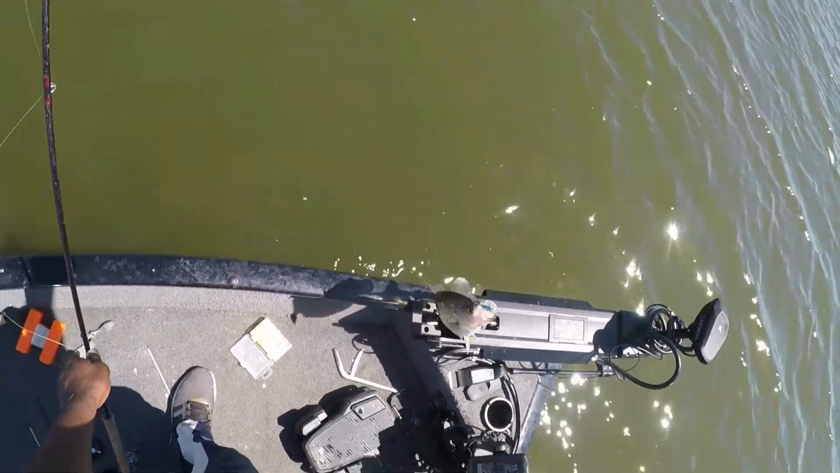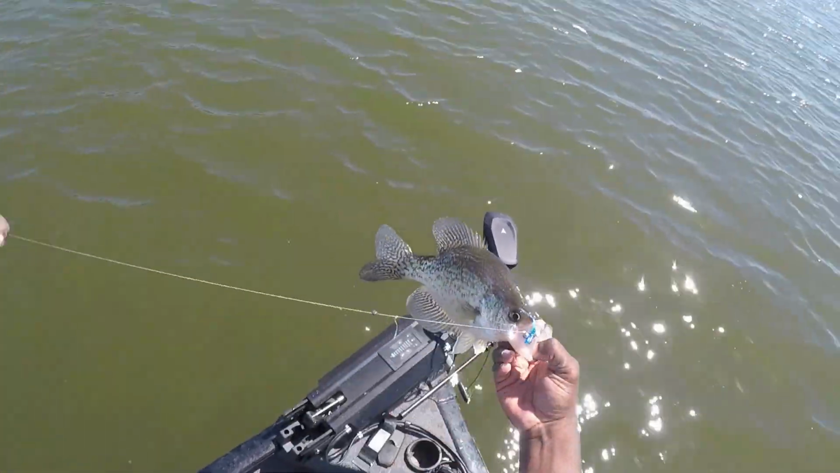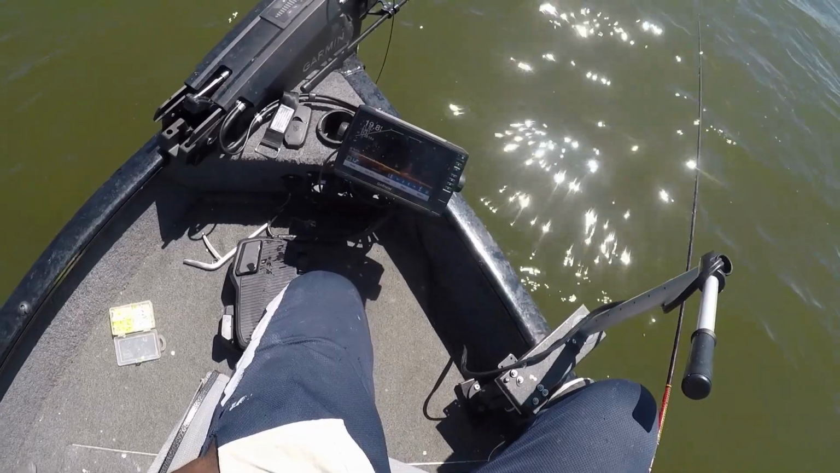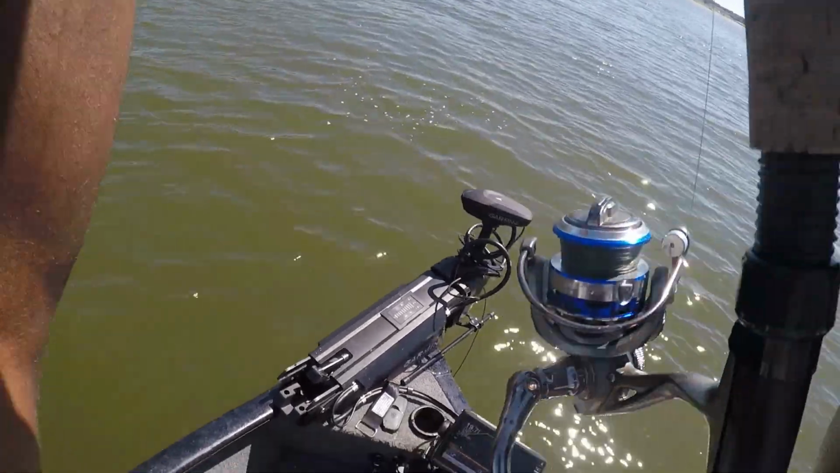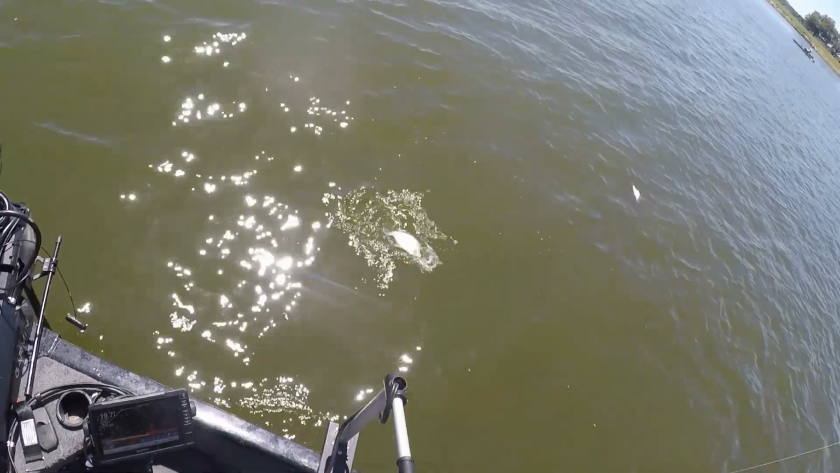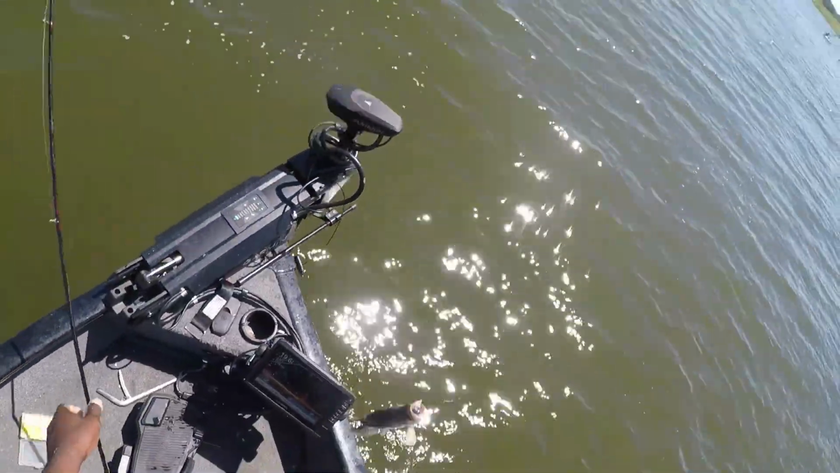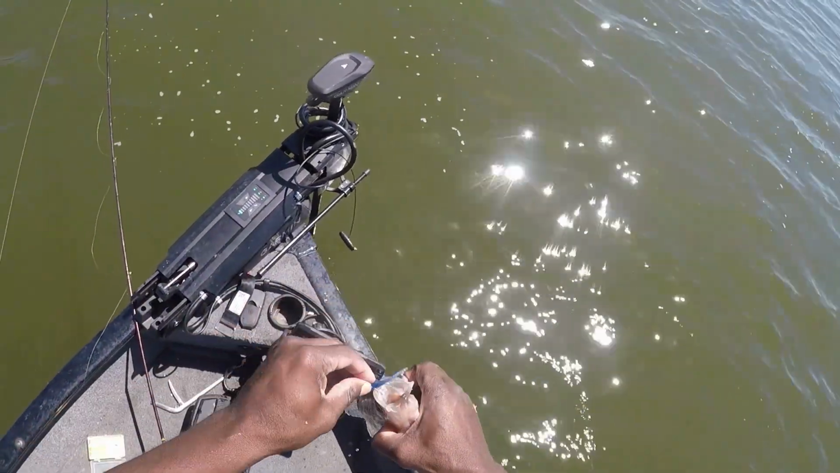Oh, that's a good crappie there, y'all. That's a good crappie there. Ooh, he came back and smashed that. Boy, y'all see that? Boy, y'all see the size of these crappies.